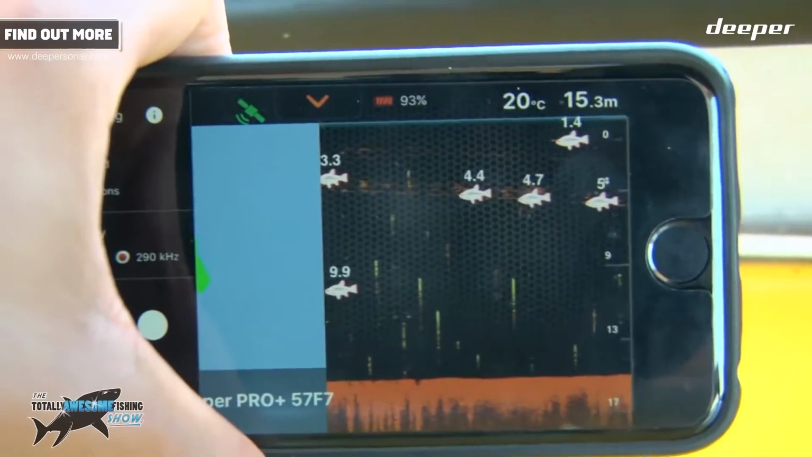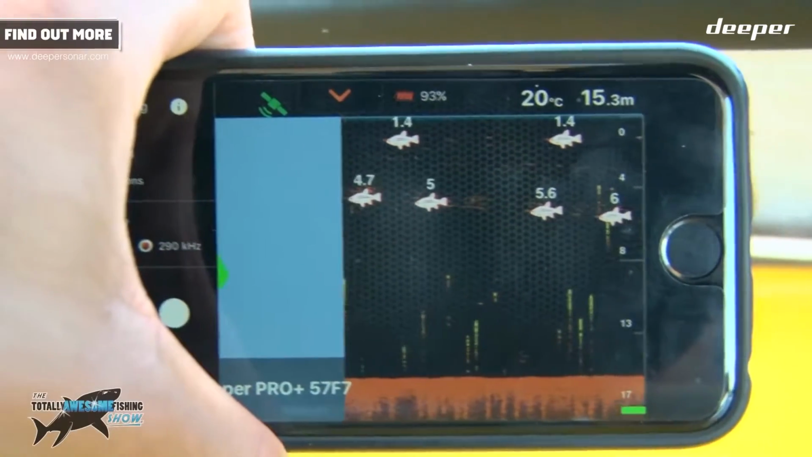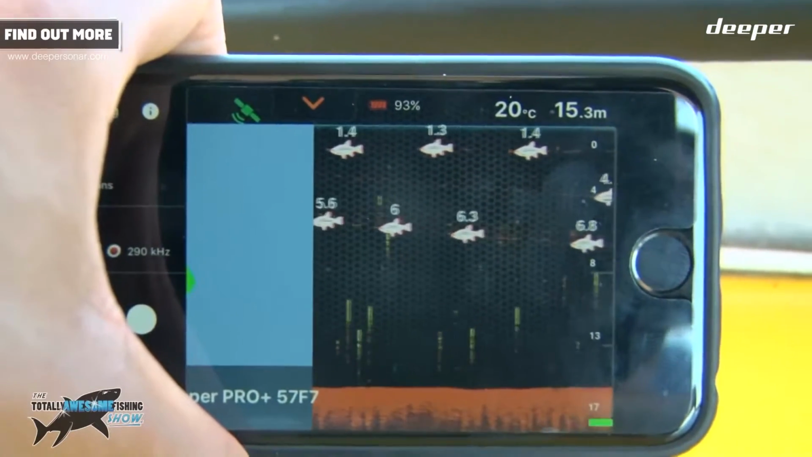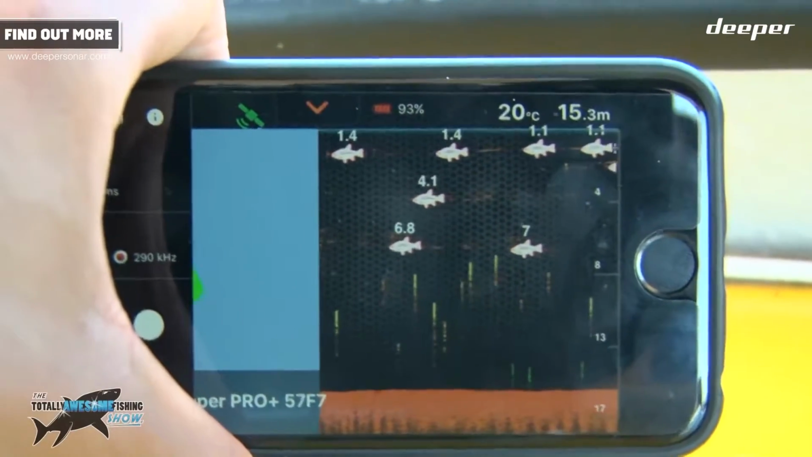Well, as you can see, the Deeper is reading 15.3 metres there, 15.4 metres, so it's spot on the same as what the boat Fishfinder was seeing. It's also picking up that weed as well, which is really good. The boat one did as well. But our boat one wasn't reading the water temperature at the time. The Deeper one is reading water temperature here as well.